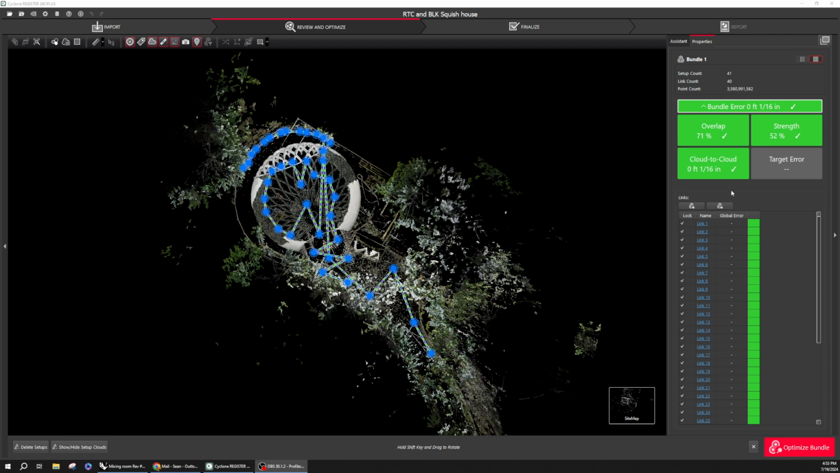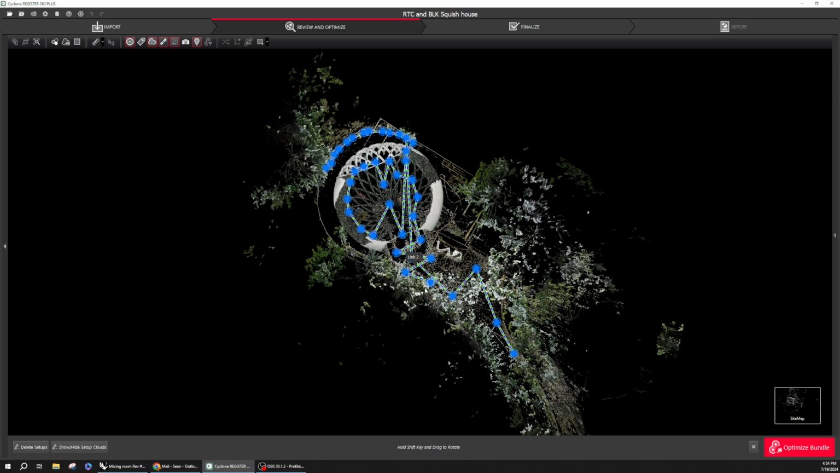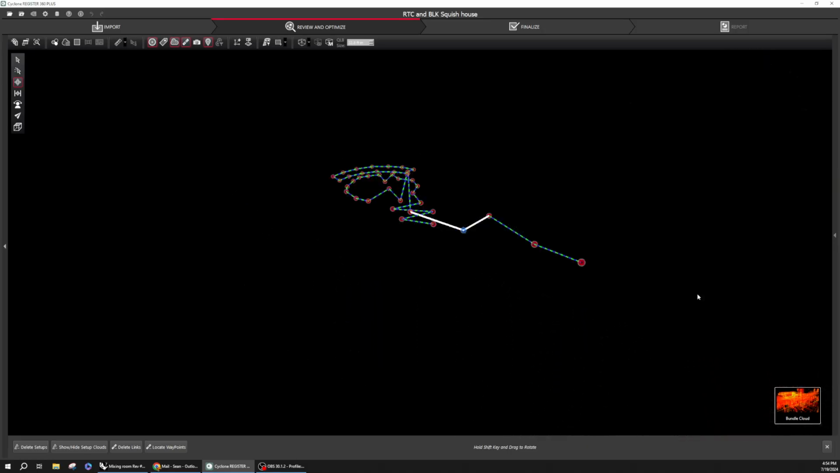One of the things I wanted to show was we had super good alignment. So we have our tolerance here. The error is at a 16th of an inch or less for the whole point cloud. So from this end out here by the trees all the way up the driveway, we're within a 16th of an inch tolerance. So let me get rid of that, and then let's go to bundle cloud.